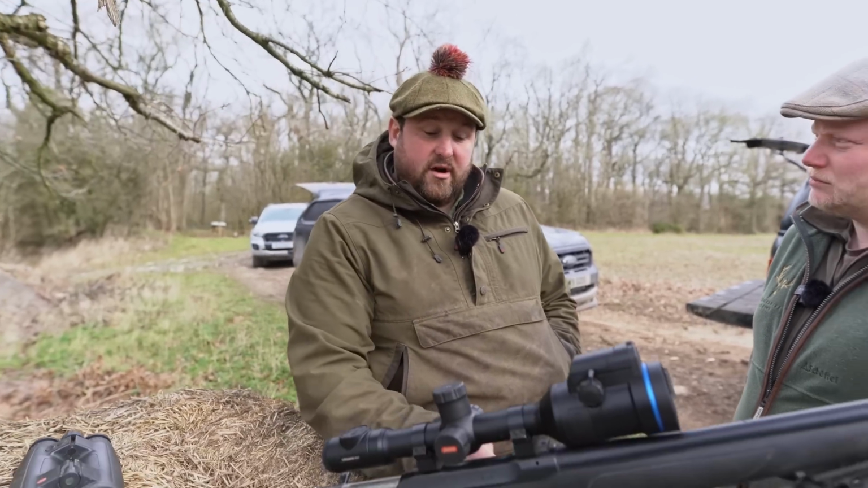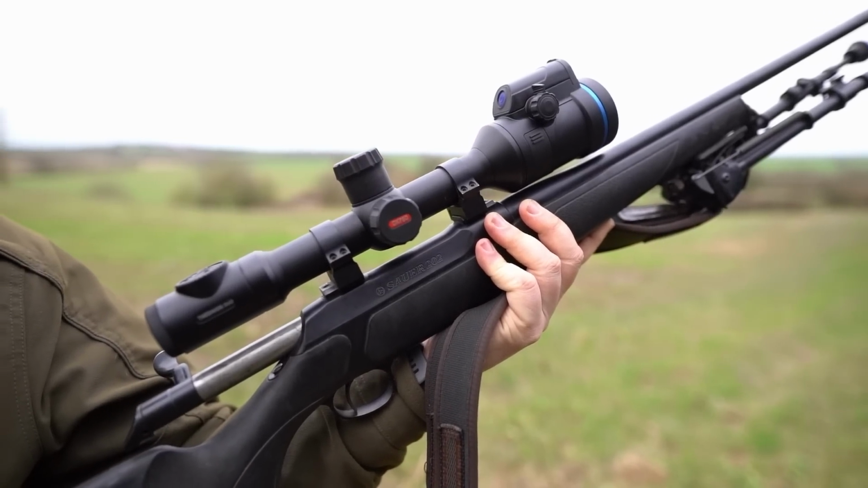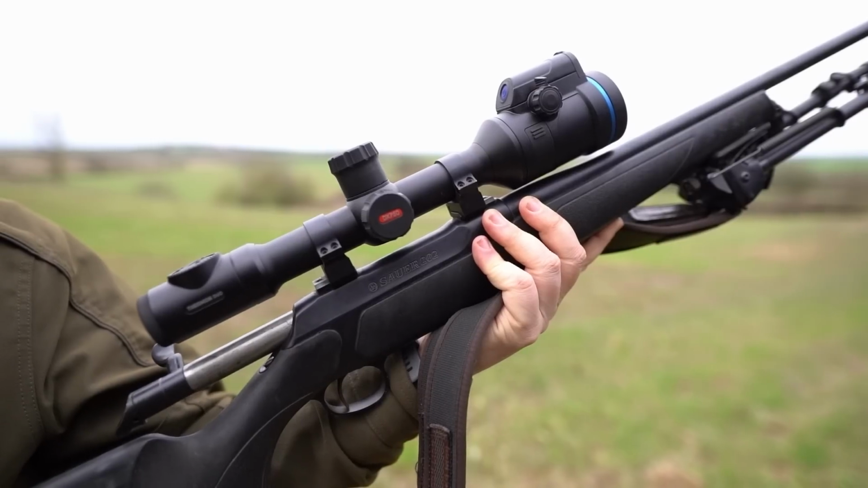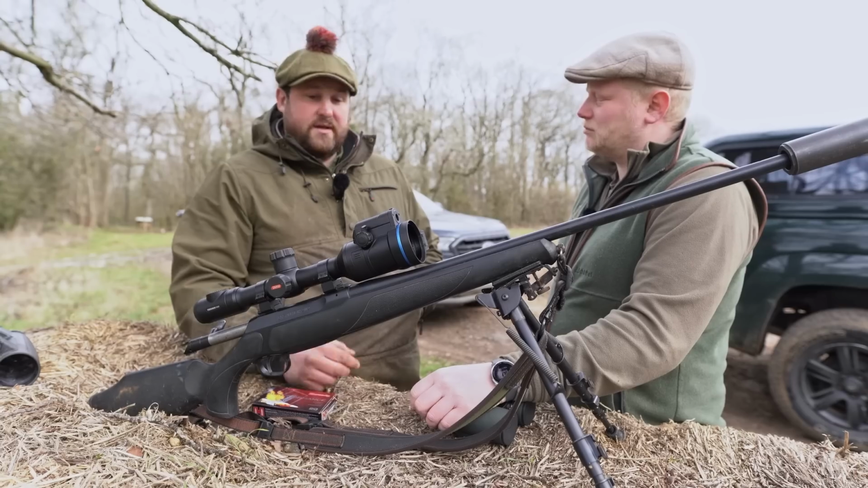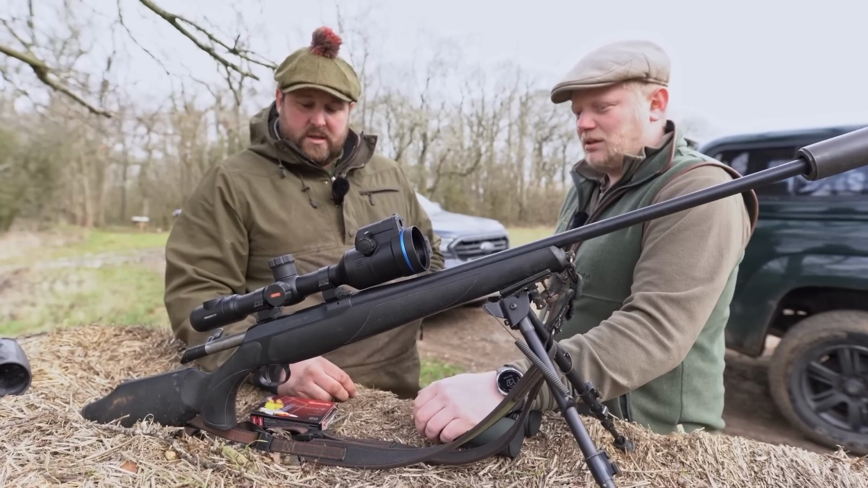So Stuart, what's the plan today? So we're going to go onto a block of ground this afternoon where we are left with a few roe to cull out. We're going to go and finish the cull on there, and then the farm next door, I also shoot the deer and the foxes on. They're due to start lambing, so using the same rifle and same scope, we're going to flick it onto thermal mode and try and control some foxes. Brilliant. Sounds good to me.